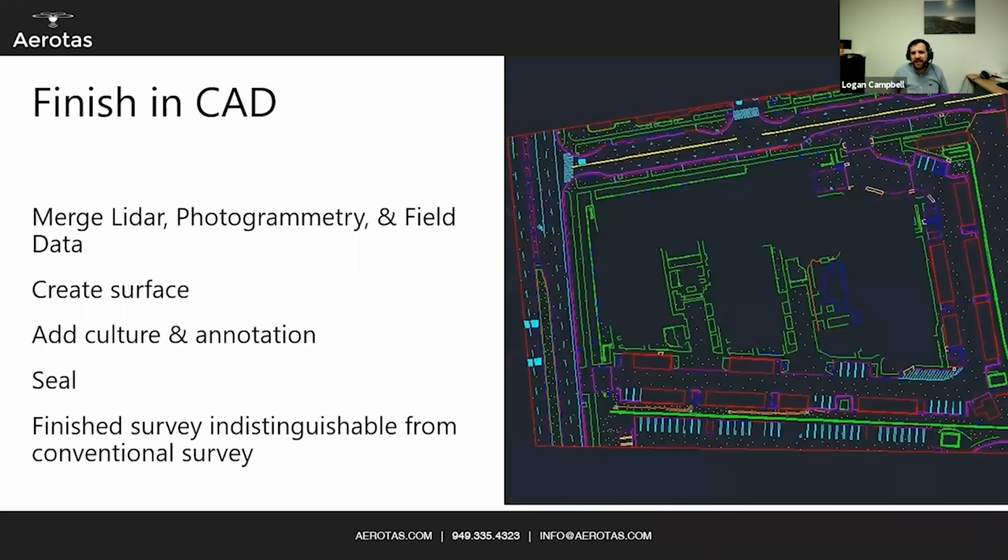And then you finish it all in CAD. CAD is where you actually bring all of this together. Civil 3D is the most common. Carlson Survey is out there as well that a lot of people are using. And there are a couple of other options as well, but it is only in CAD where we would recommend you wind up bringing all of your data together, your drone data, your field data, your photogrammetry, your LiDAR. And that's where you blend it all together to actually create a TIN surface, add in contours, add in your site culture, your annotation, seal it, and create that finished survey that is the gold standard of what we're looking at.